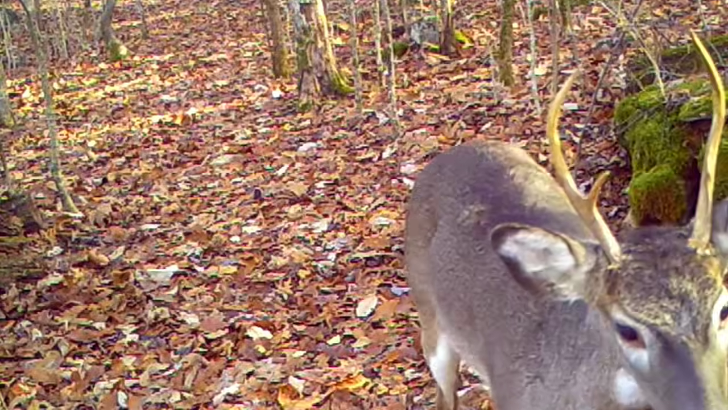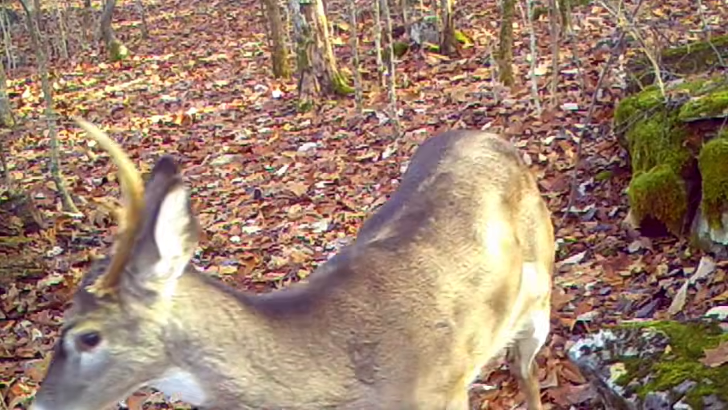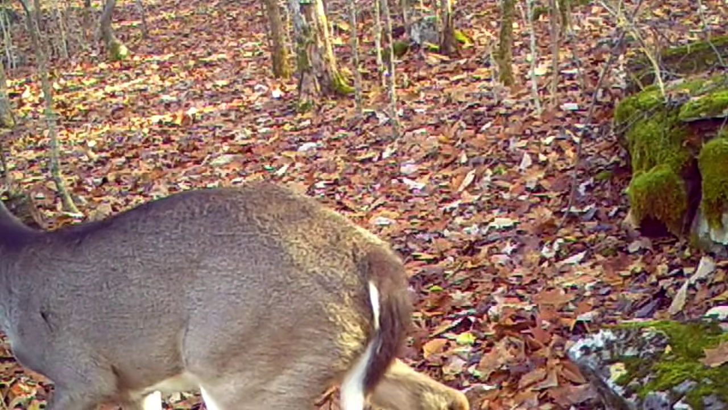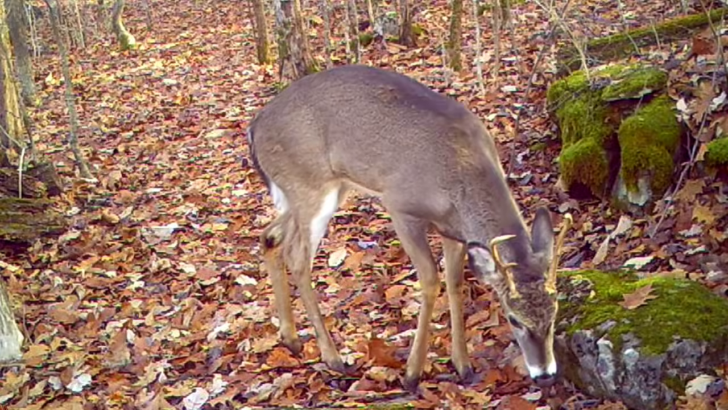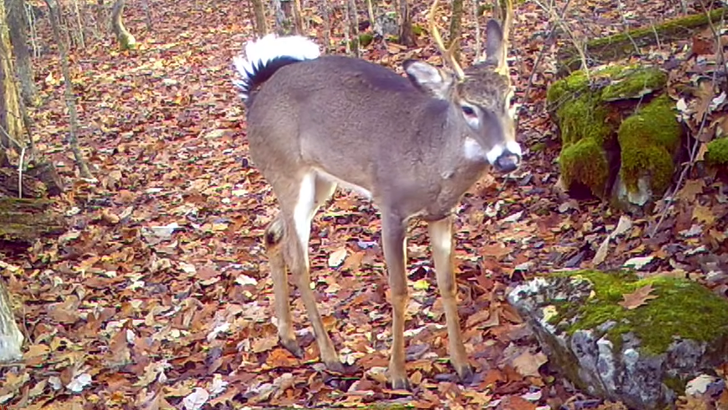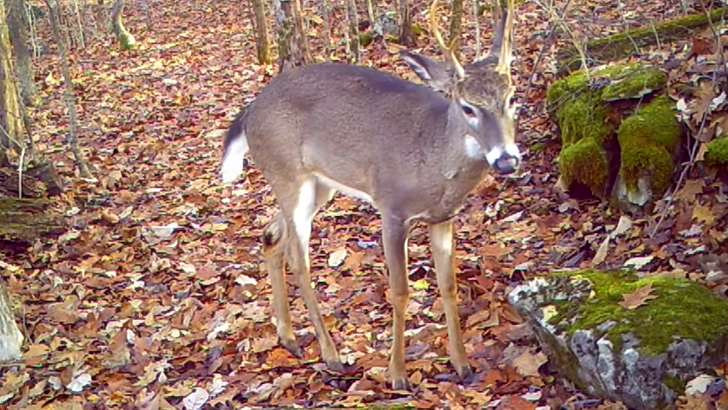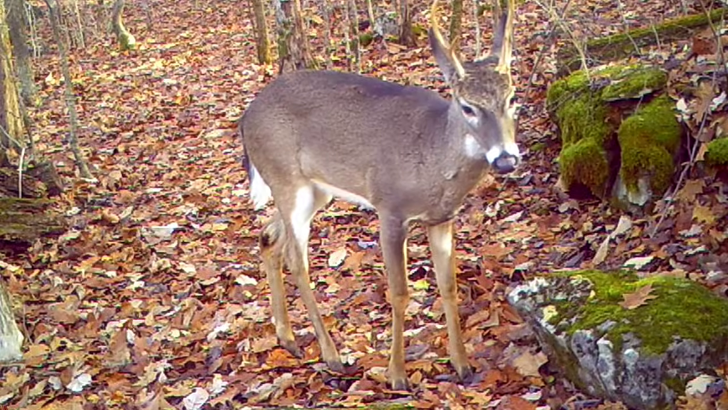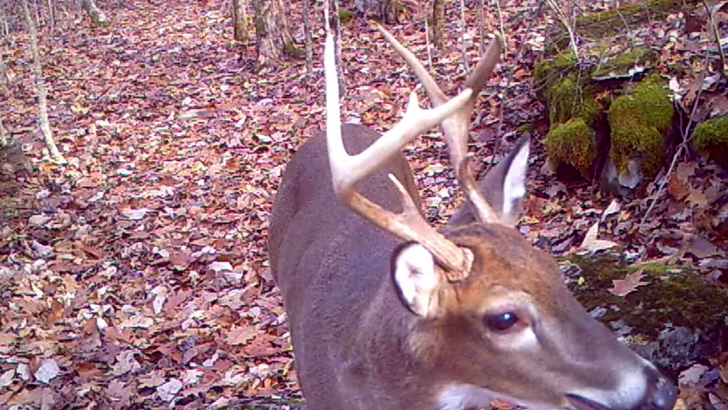All different types, all different sizes. They're kind of comical to me. There's some nice ones, there's some small ones, there's some big ones too.